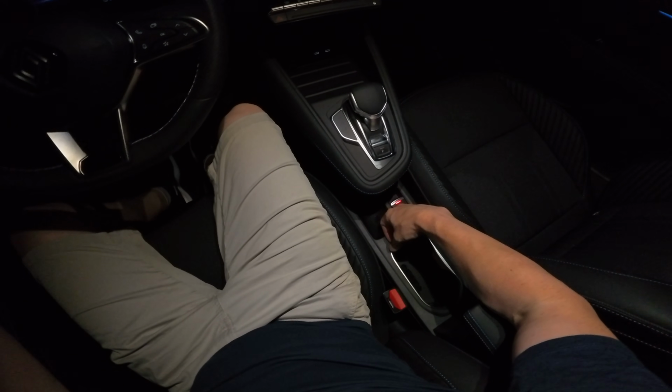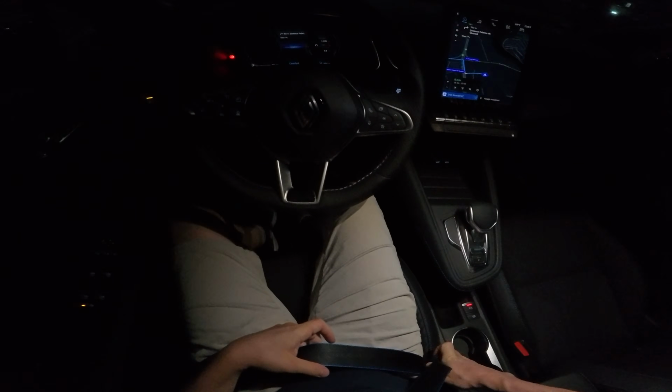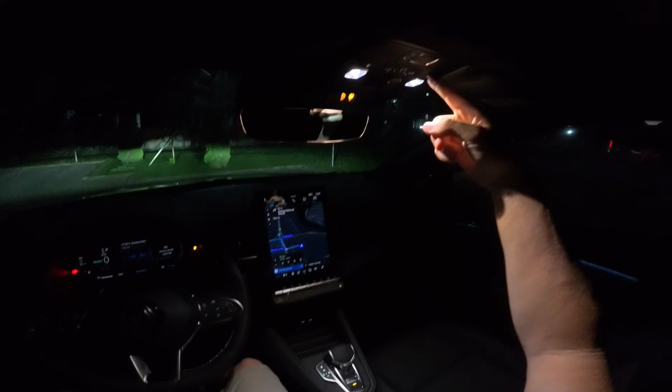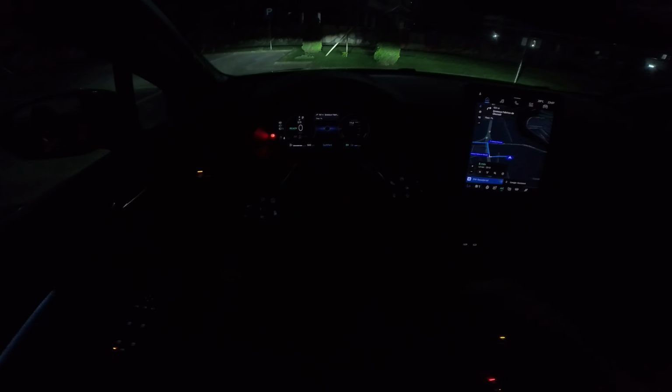I put the key here in the special place for the key and put my seat belt. Here's the start stop engine button. It comes also with two LED lights on the upper side up here, but we don't need those. And we have this LED light. This is the low beam, and also you have the high beam as an LED light.